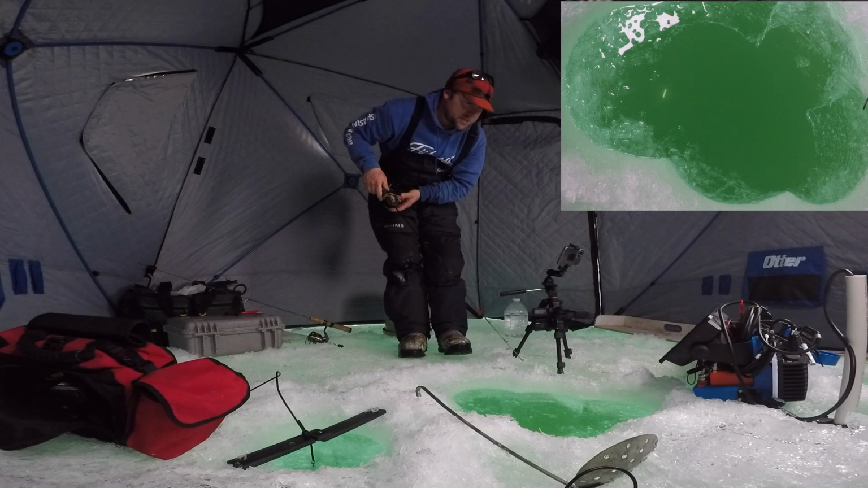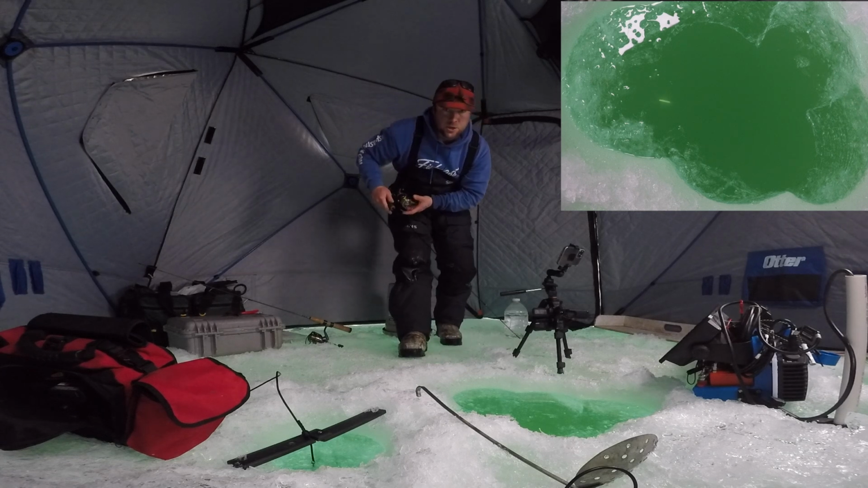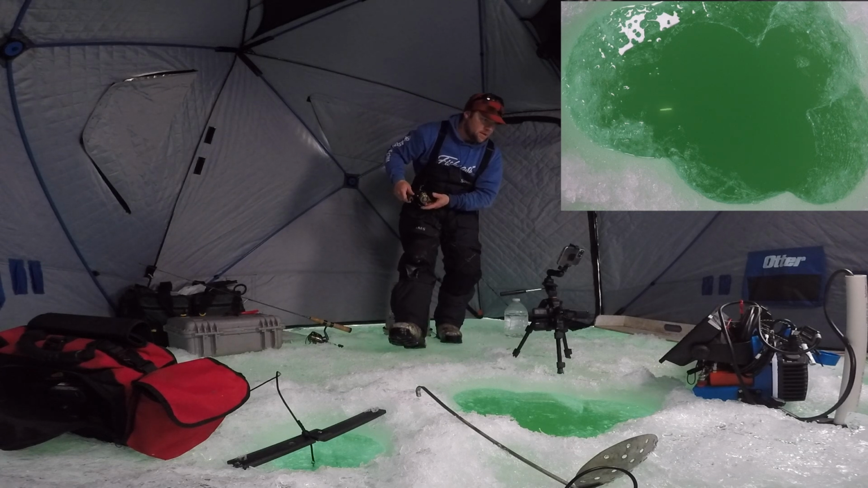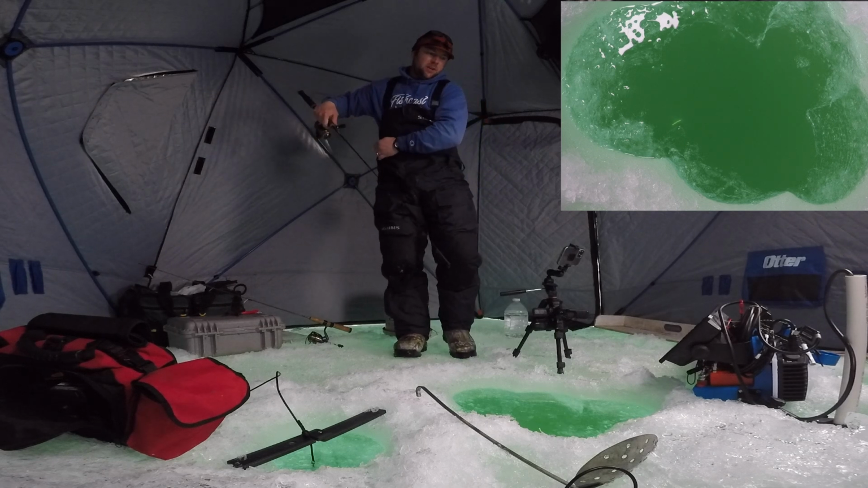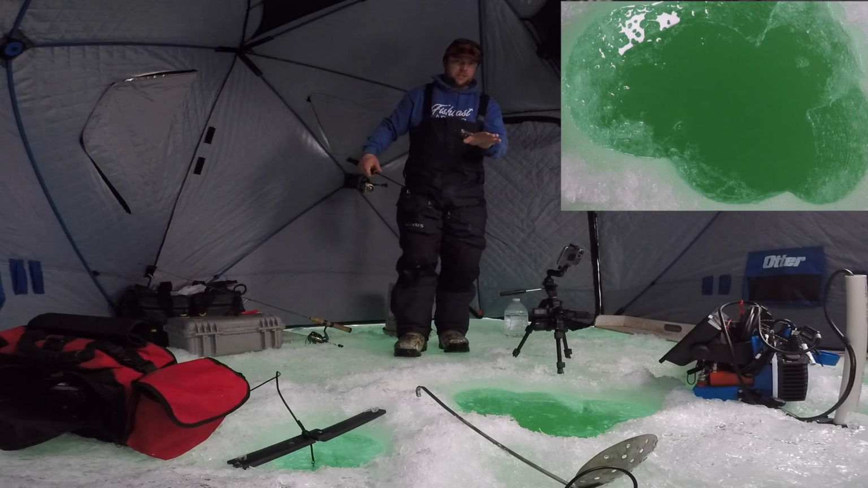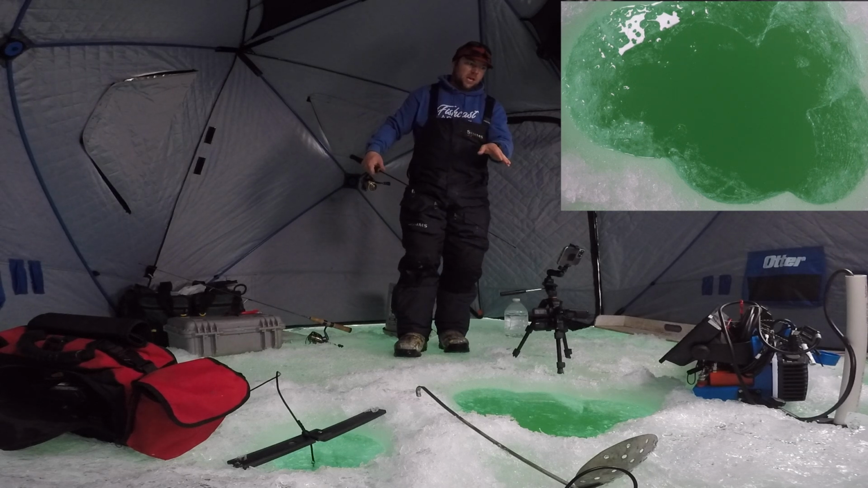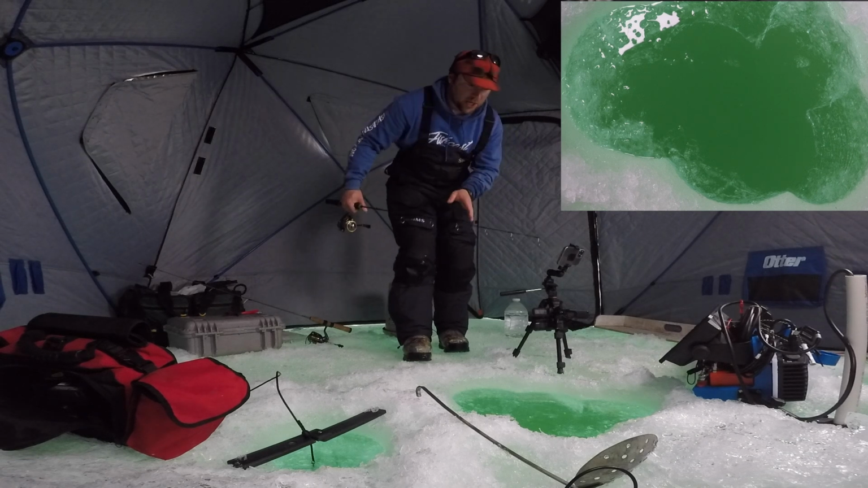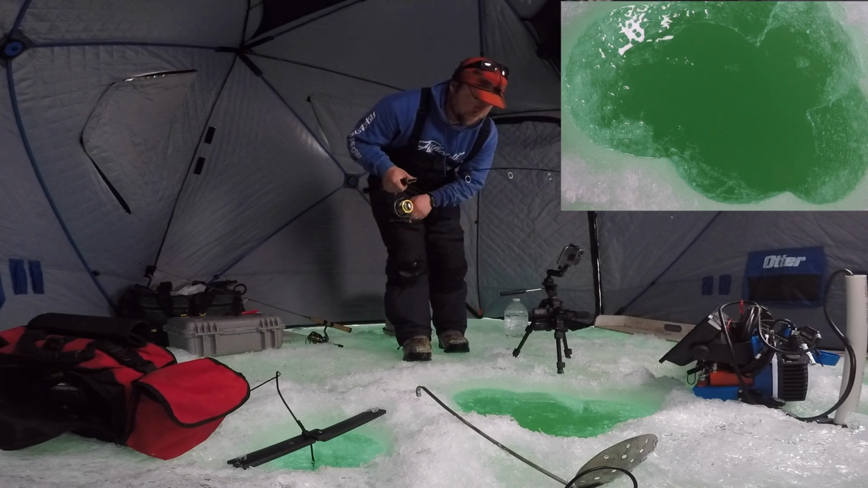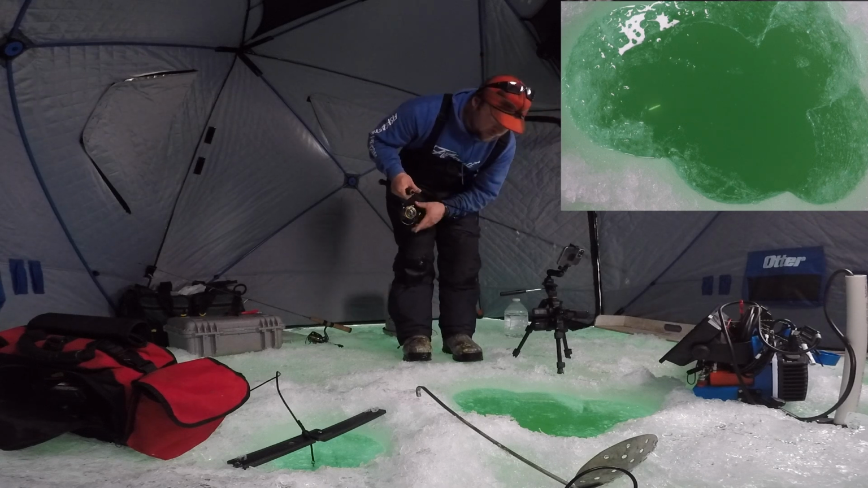Not the kind of presentation you hear of, dropping a jerkbait through the ice, but it's darting side to side. You can kind of balance it in place almost vertically like this, and then you can dart it side to side extremely well, and you get a very unique presentation as it comes back up again. See, as you can see like this, and that's sick.